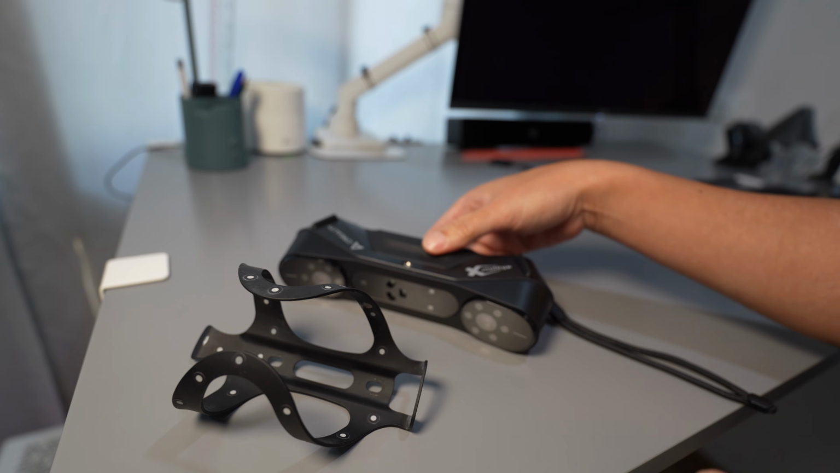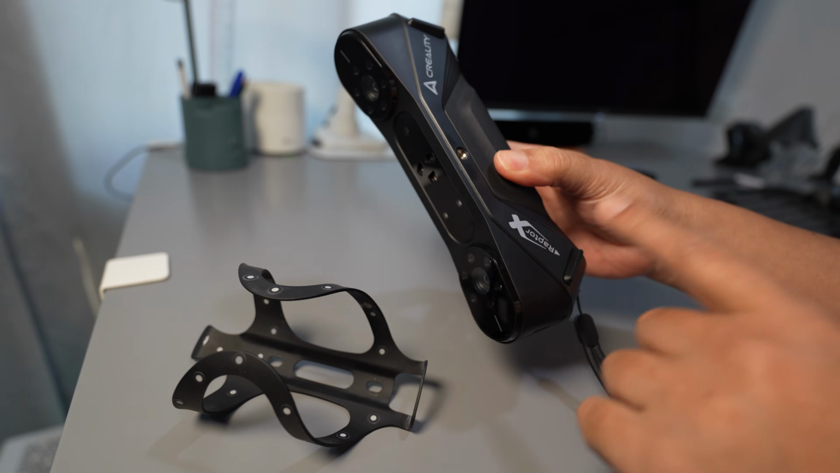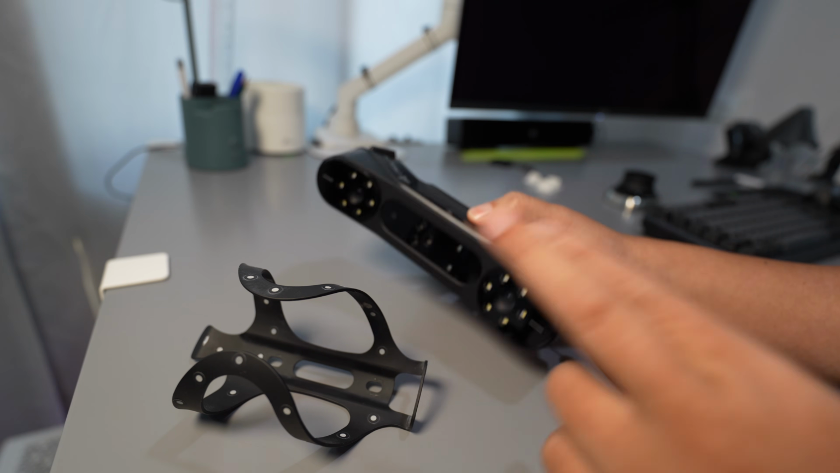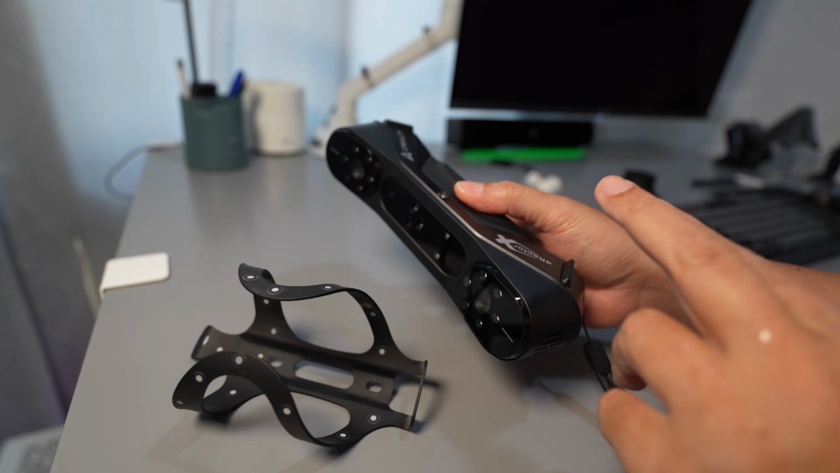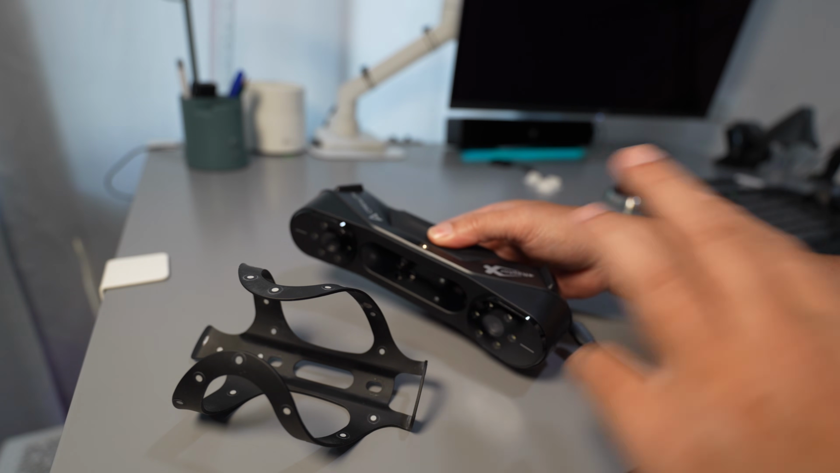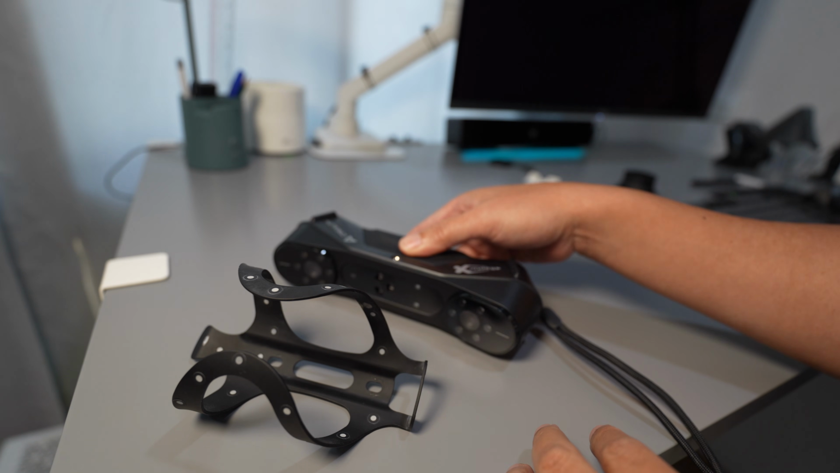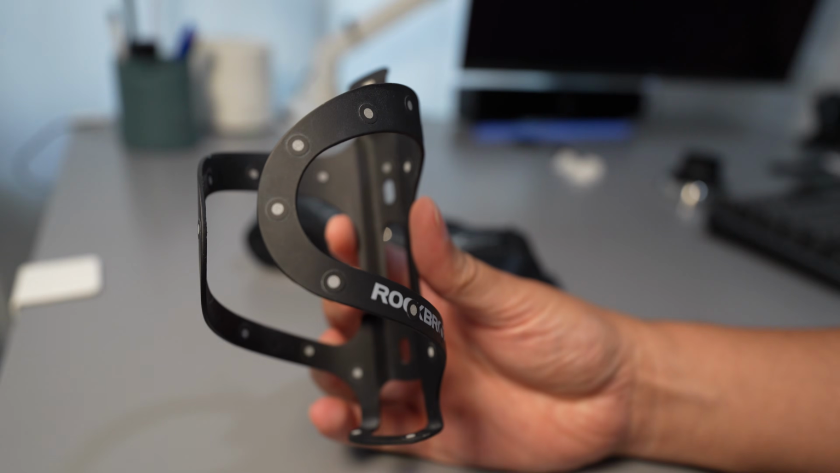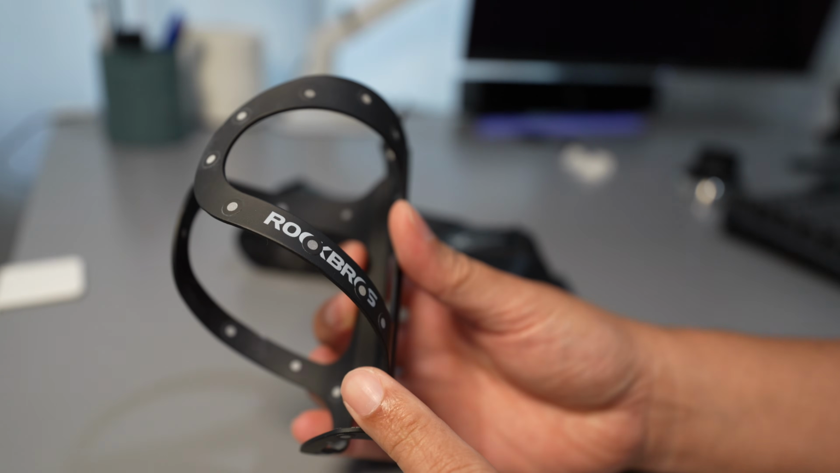Okay, for this scan I will use the Raptor. This one is Raptor X, but the part is small, so I will use the 7 lines laser. You can also use the Raptor original, Raptor Pro or Raptor X, so they all share the same 7 line blue laser. As you can see here, I have already applied the markers.